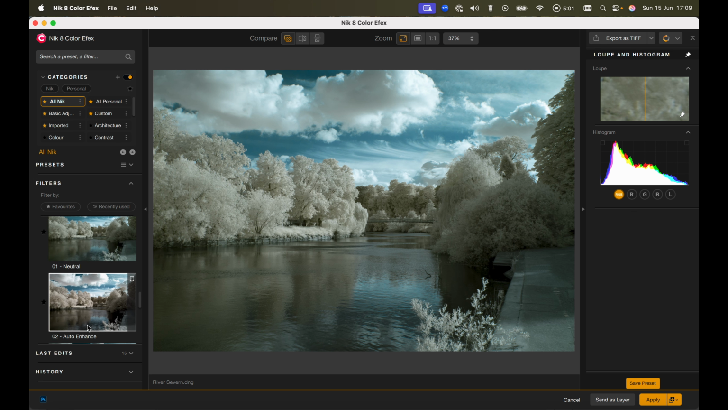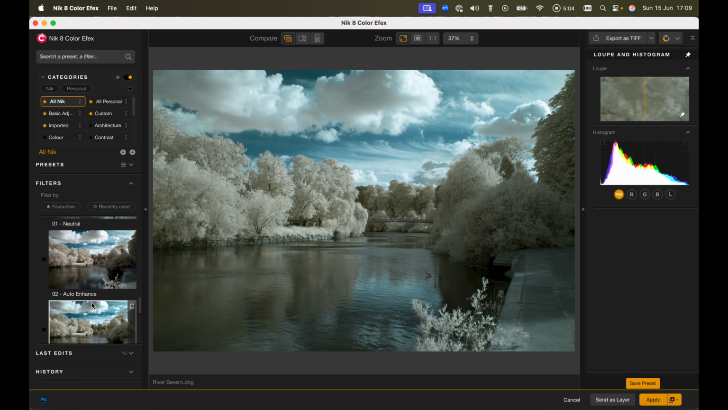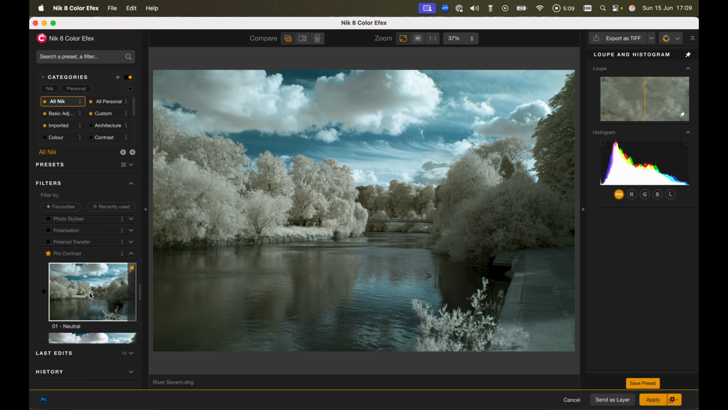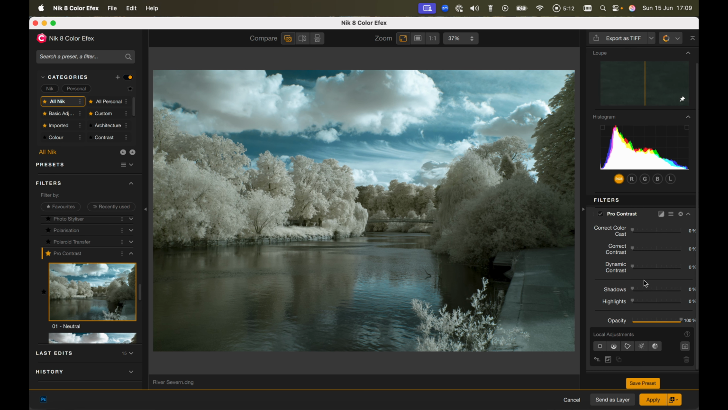Okay, and you can either take a preset or you can fiddle around with it. Now what I prefer to do is to take the neutral and then fiddle around with it a little bit myself, so I can lift my shadows ever so slightly, give it a little bit more pop here, add a bit of contrast, bit of dynamic contrast, and that really brings this picture much more to life.